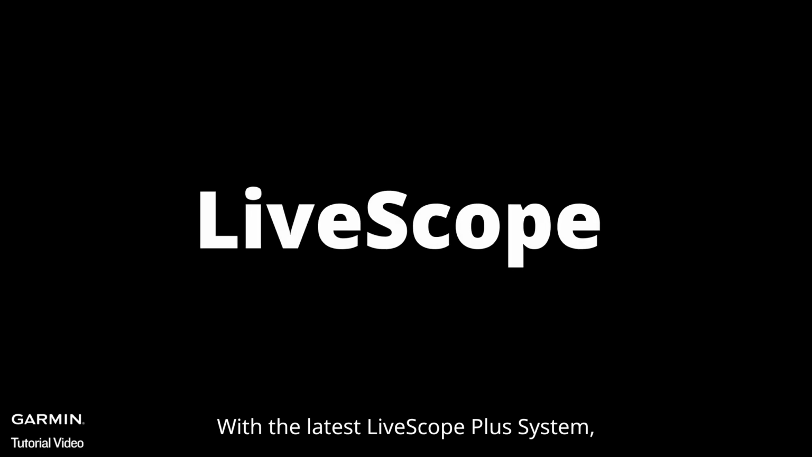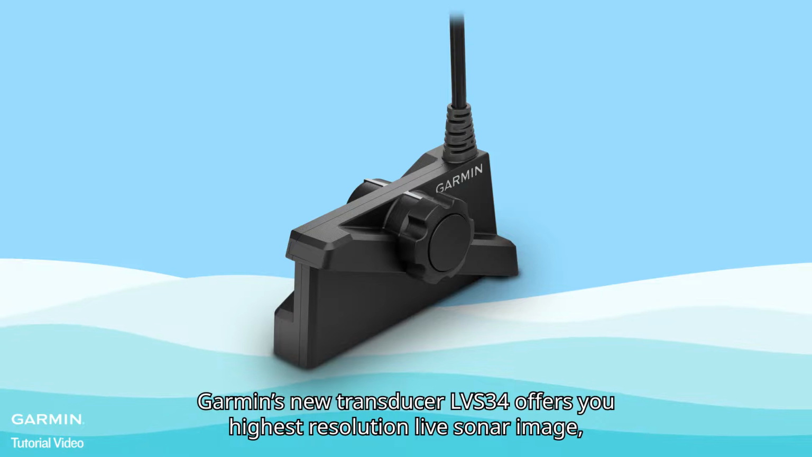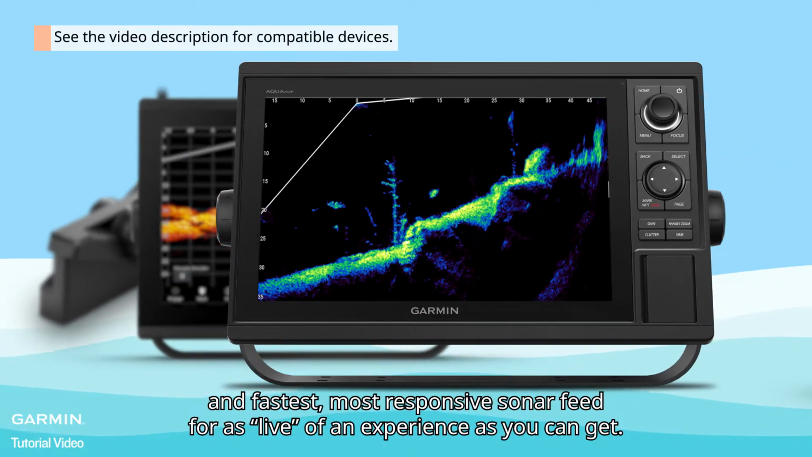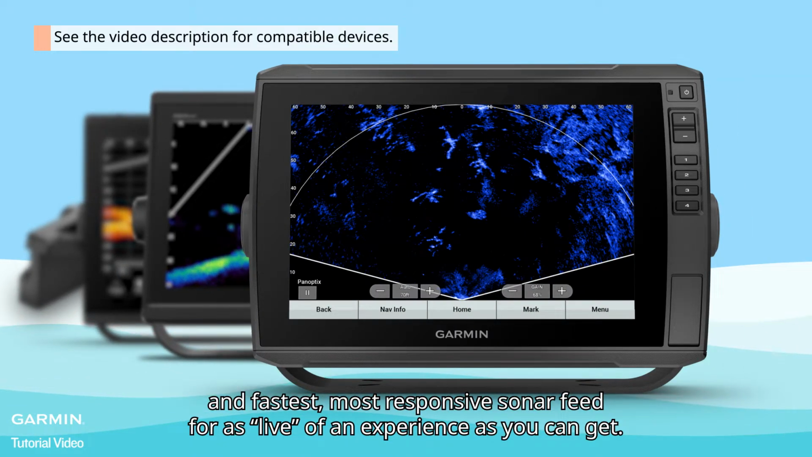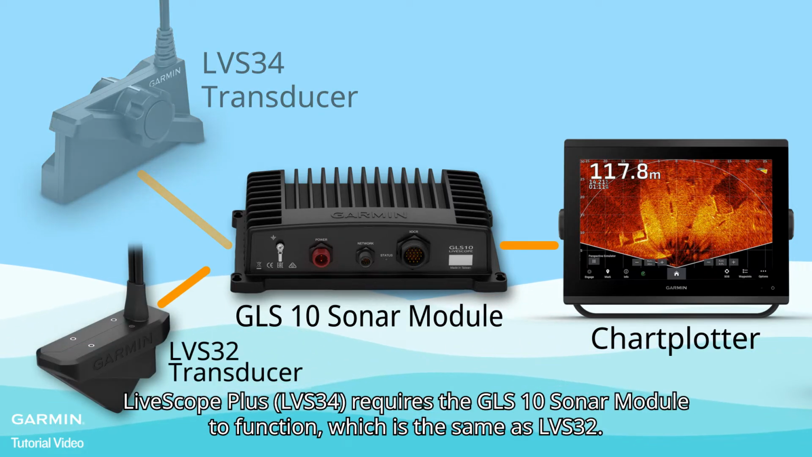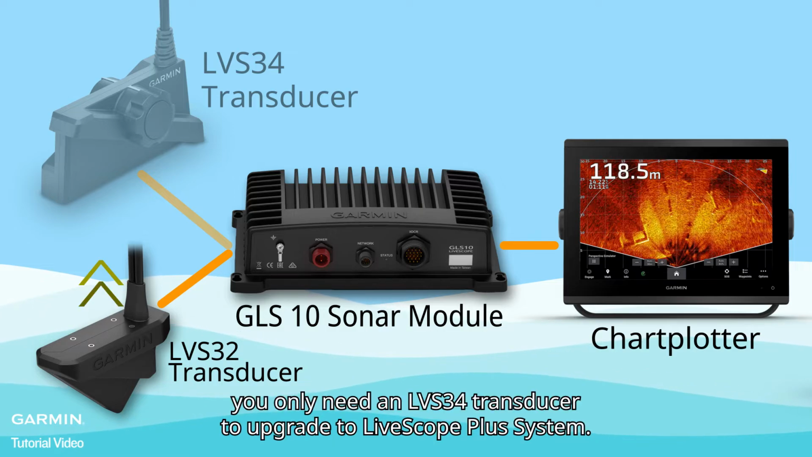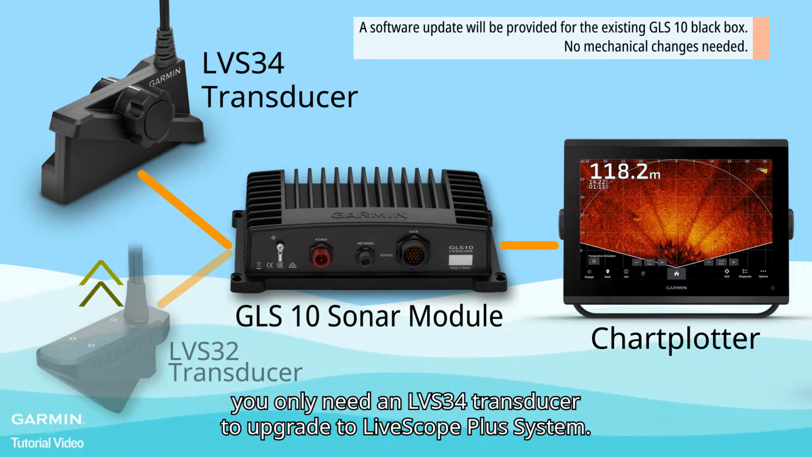With the latest LiveScope Plus system, Garmin's new transducer LVS34 offers you the highest resolution live sonar image, and the fastest, most responsive sonar feed for as live of an experience as you can get. LiveScope Plus requires the GLS10 sonar module to function, which is the same as LVS32. So, if you are an LVS32 user, you only need an LVS34 transducer to upgrade to the LiveScope Plus system.